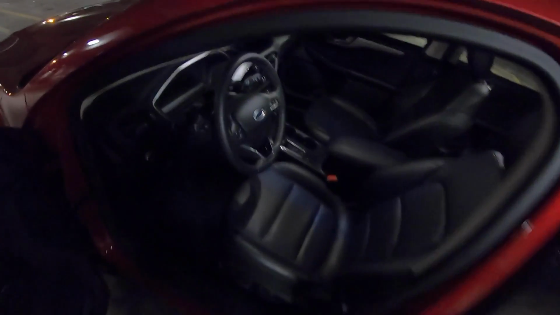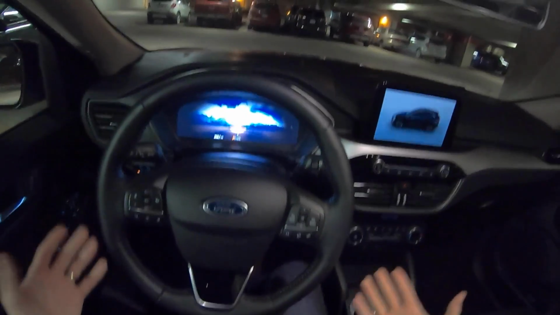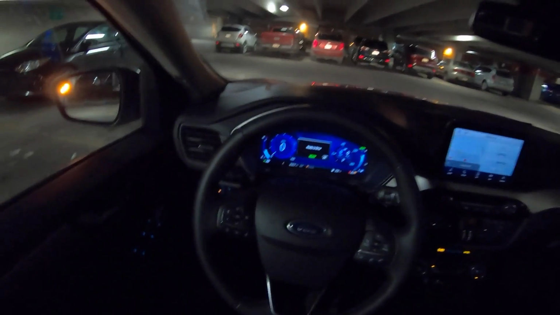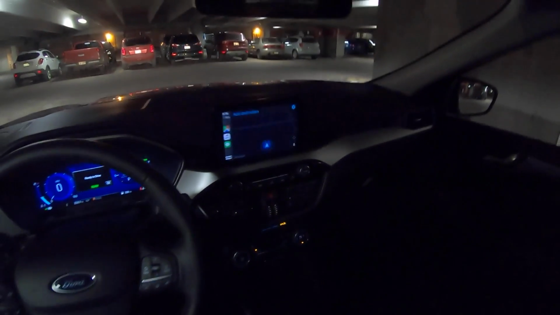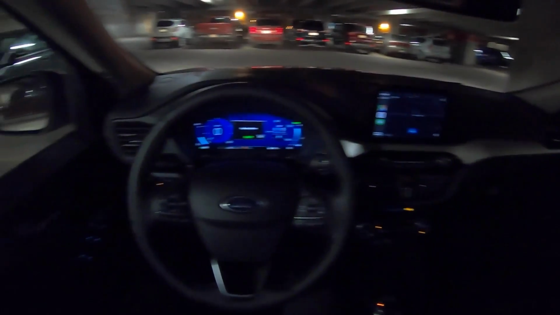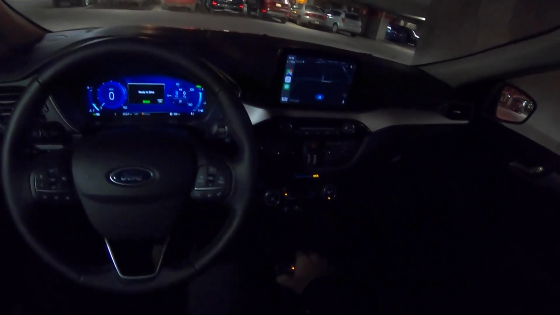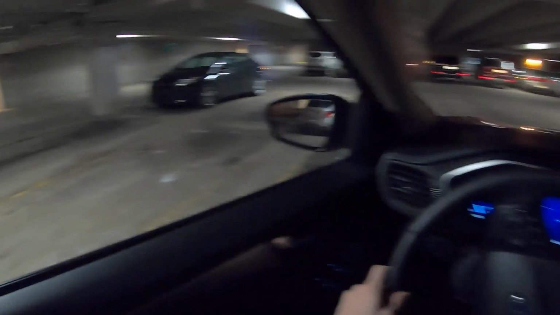Personally, I could care less about the plastic on the door panels, and as long as it doesn't rattle to bits, I'm pretty liberal with my interior quality. After all, I do own a Subaru BRZ, so I'm a little bit more interested in how a car drives and how usable and user-friendly it is. And I've got to say, this hits a lot of marks. There aren't a lot of cons to this Escape Hybrid, and yeah, let's take it out for a last drive here, and also show you guys what it's like at night.